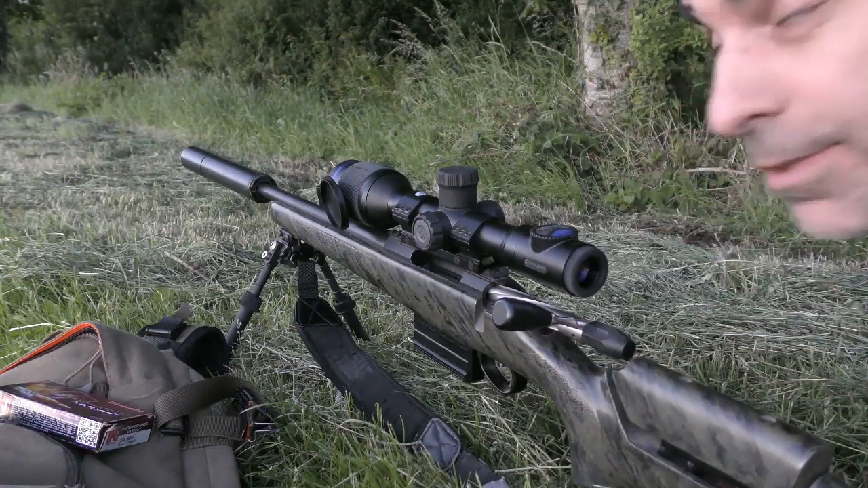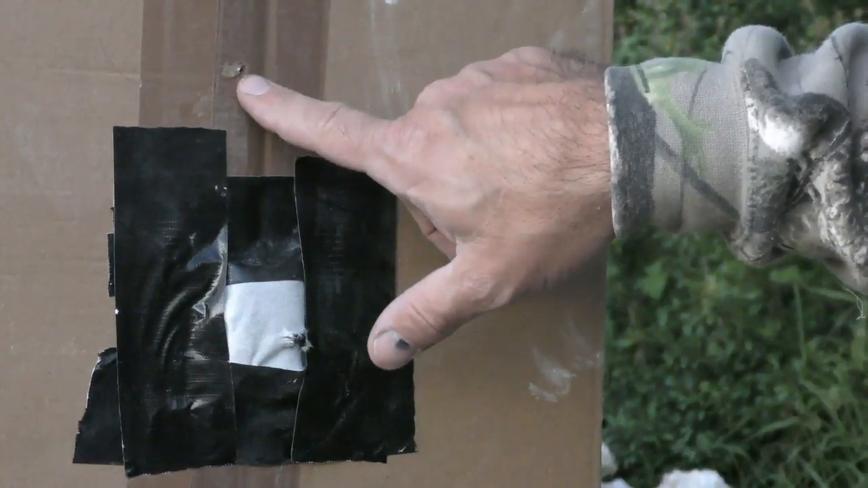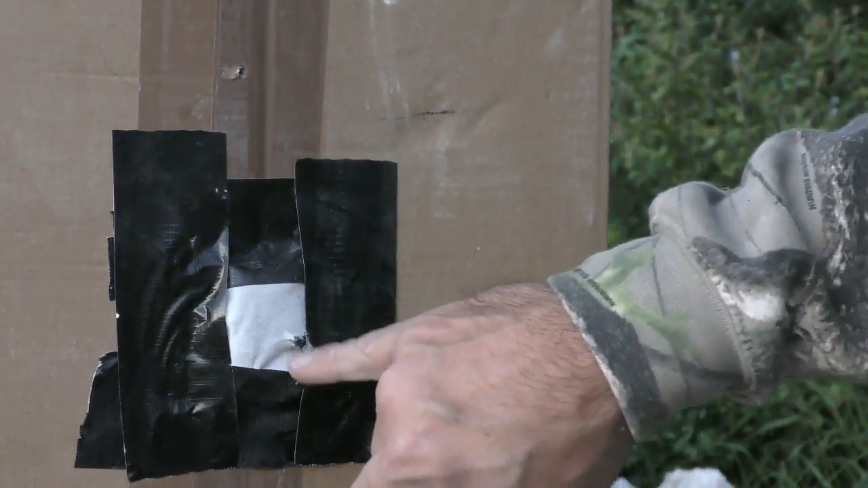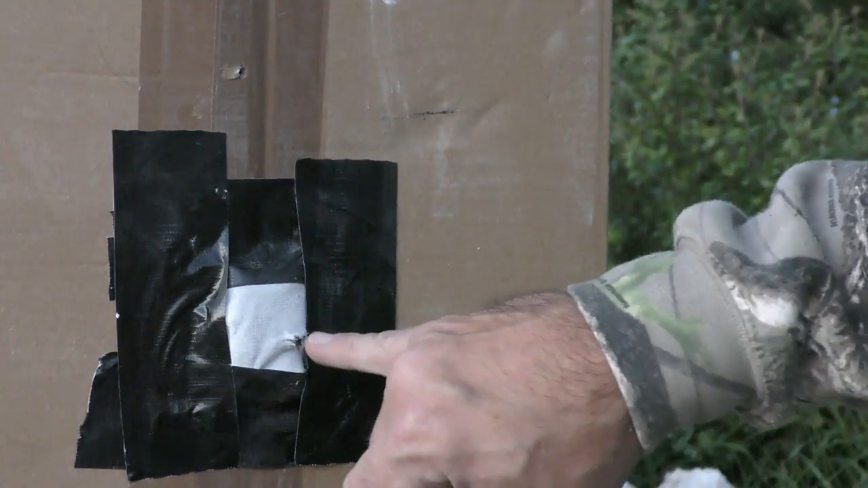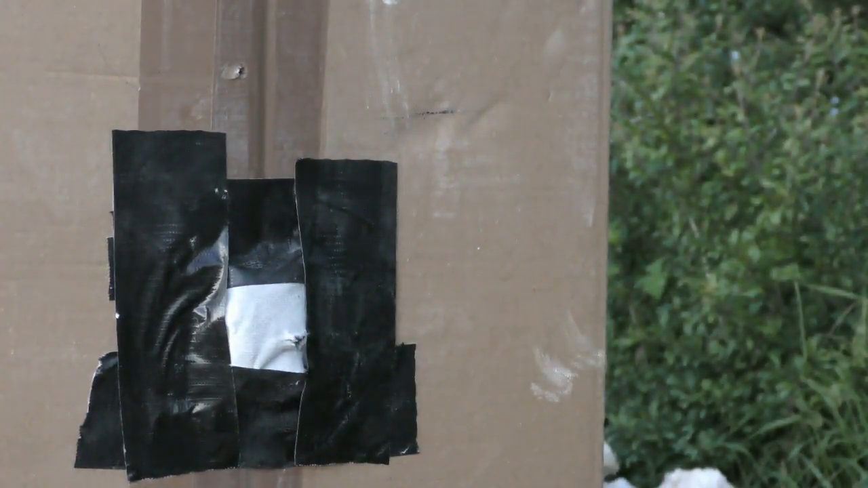Okay, that looked pretty close, so I'm going to go have a look. Well, that really is a one-shot zero. That's the first shot. As you can see, there's a second shot there, which is just slightly to the right perhaps, but that's on the money. So I'm going to take it back to 100 yards and have another go.